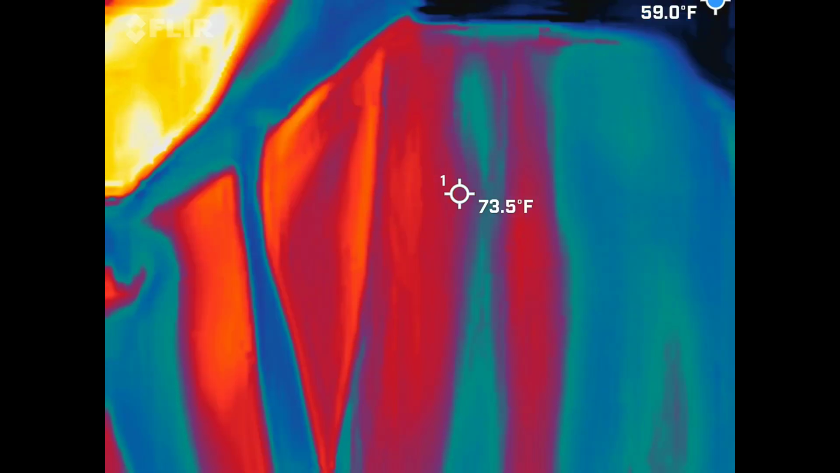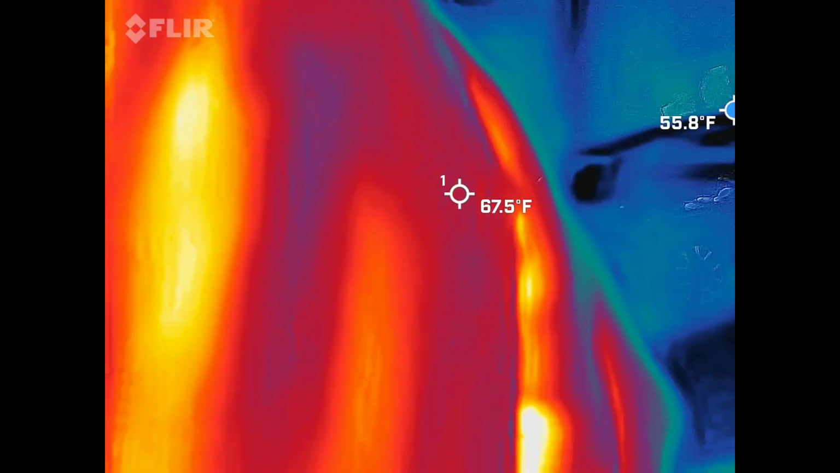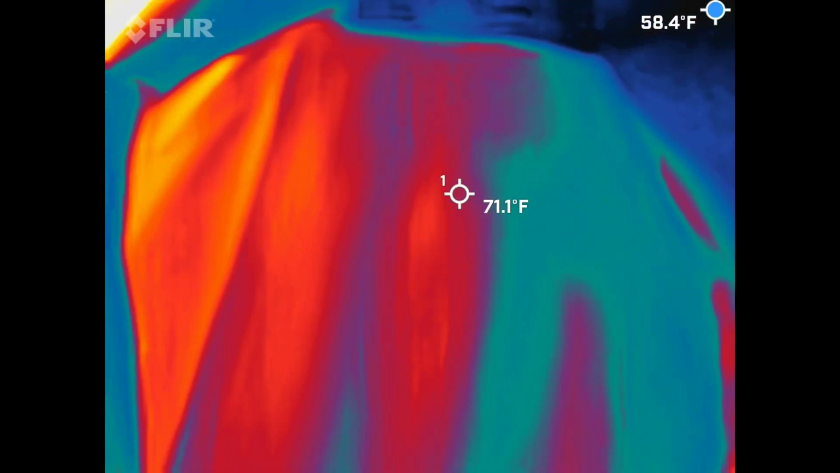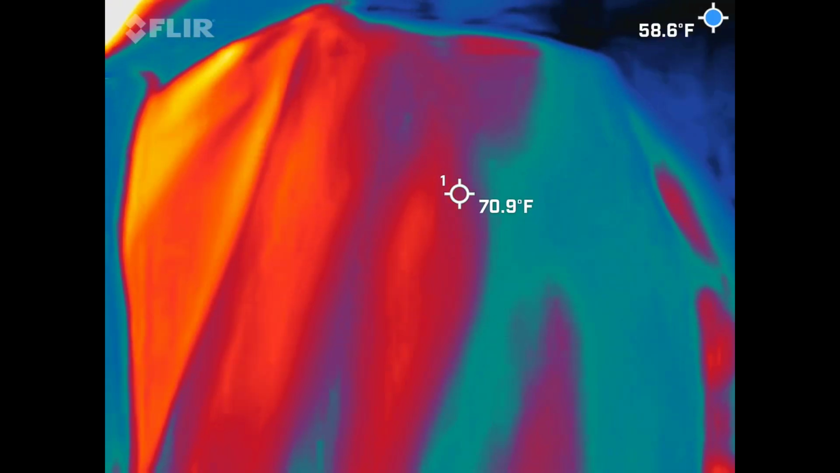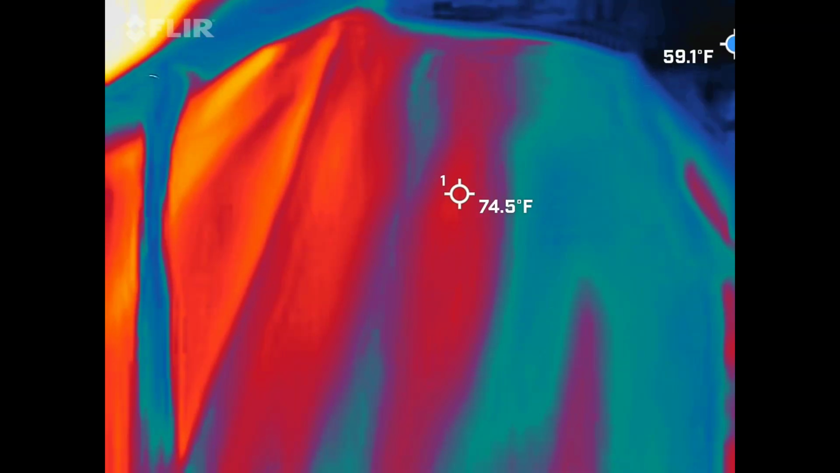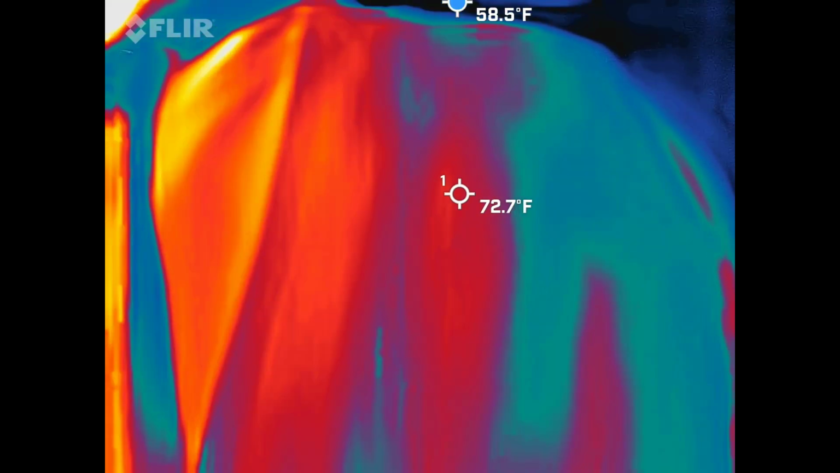But anyway, I'm looking for blue and black. This is a FLIR thermal imaging camera, so this is the real deal. Those blue and black things. I saw a little black. It's probably a window, more than likely. So what I will tell you is what I'm looking for out of that blue and black: I want it to move or to take shape.